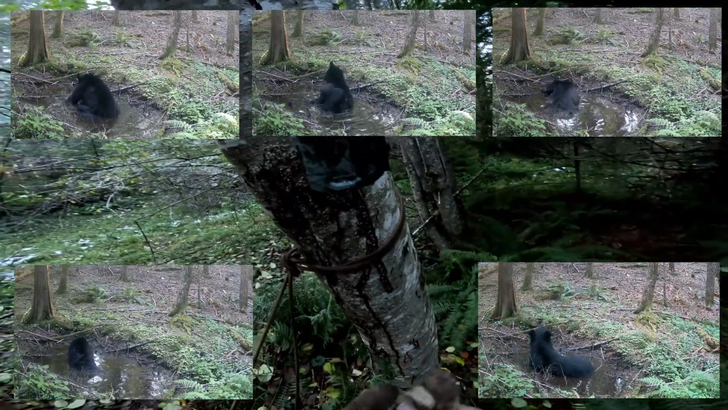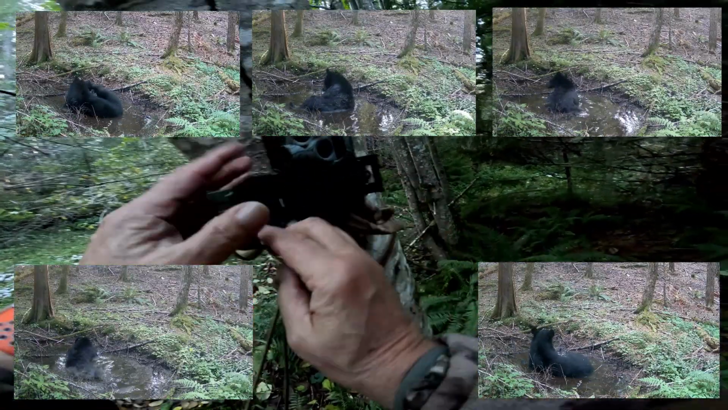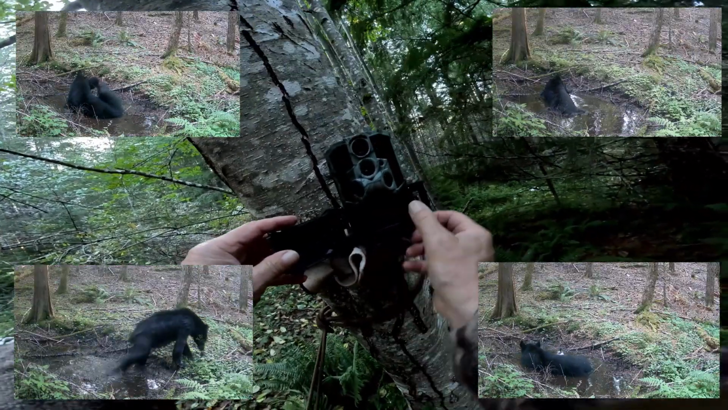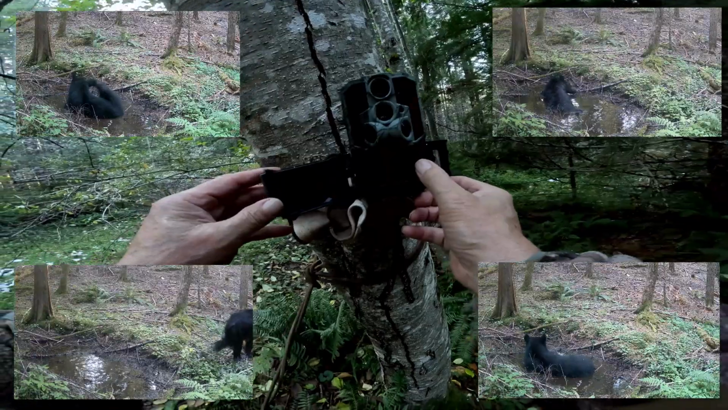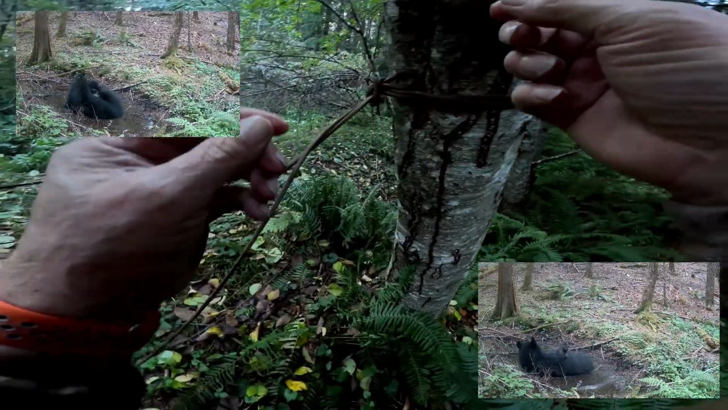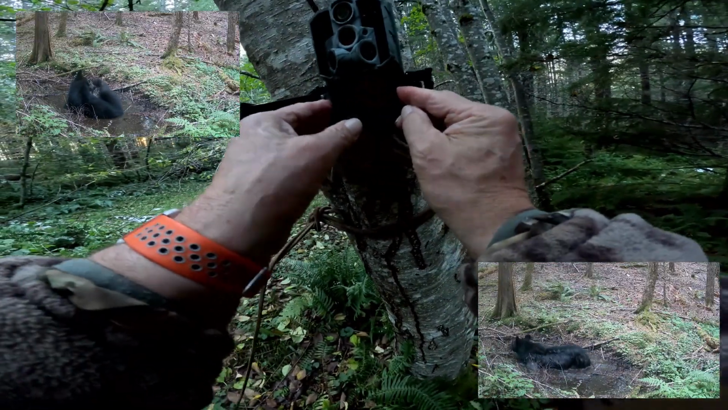Boy, the difference between stamina and strength and pulling power in a bloodhound compared to other dogs I've had like Labradors is incredible. They go and go and go and go. I was looking at some statistics about them. They say a bloodhound can track a scent for over 100 miles.